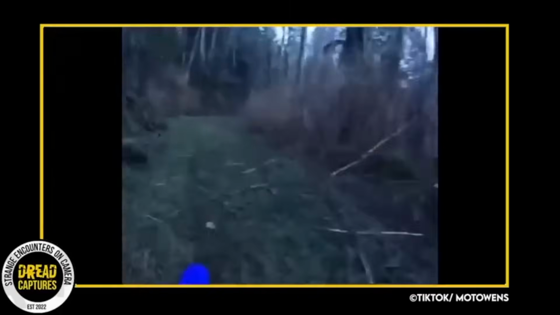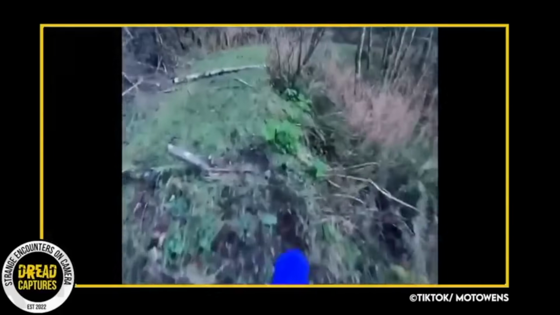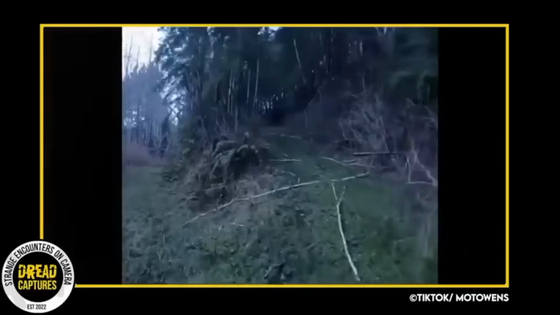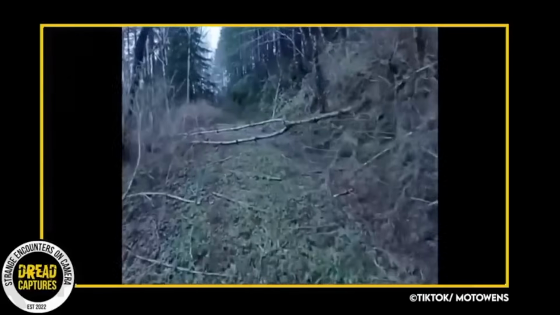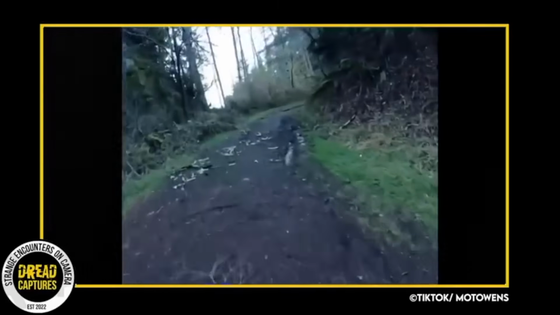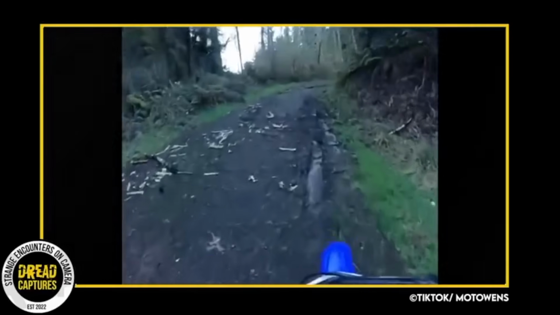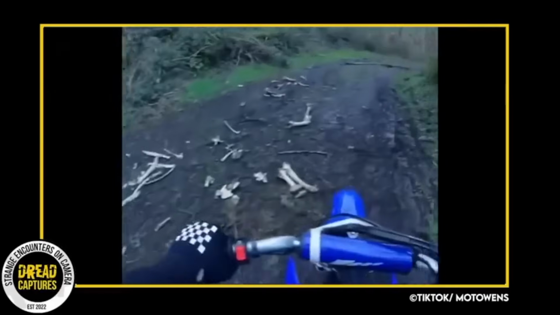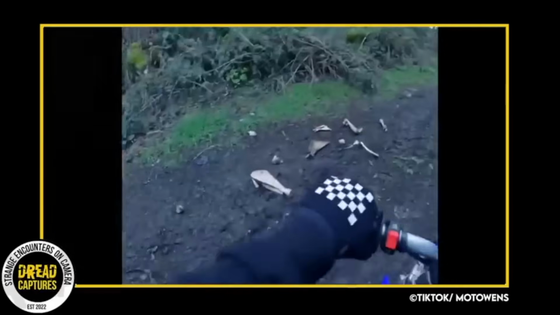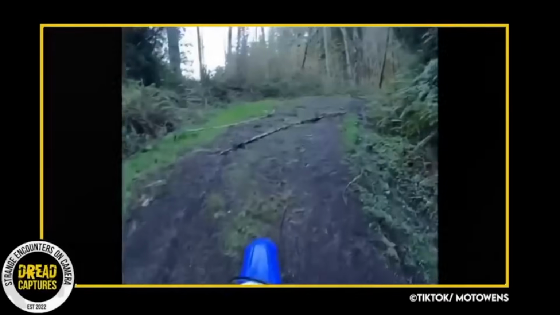On March 23, 2023, a video clip was uploaded to TikTok by a user named Moto Owens. Moto is known for sharing videos of himself riding his dirt bike through wooded trails. Despite frequently riding through this area, he had never come across anything unusual until that day. As he was traveling along the path, he rode up on some scattered bones, which was pretty unsettling.